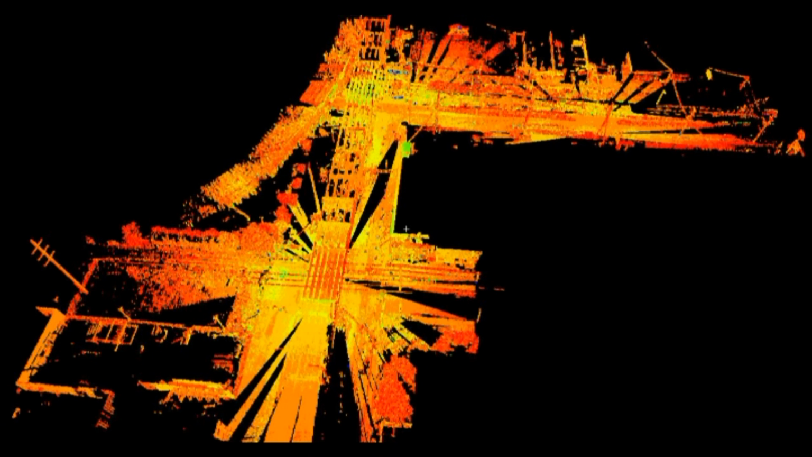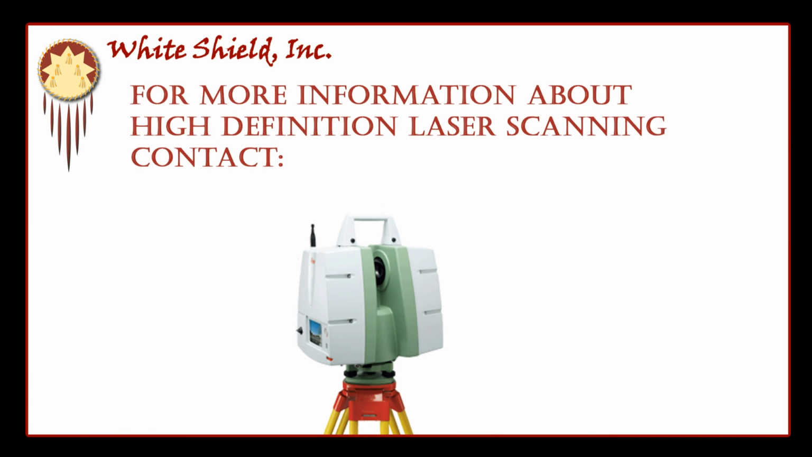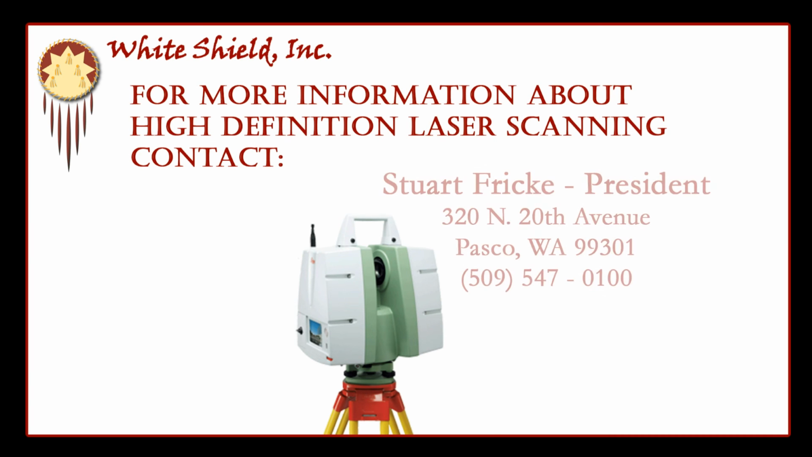With the inflow of 3D technologies in the design and construction professions, high-definition laser scanners are rapidly becoming the best tool for measurement and recording tasks on many job sites. Here at White Shield, we have adopted the latest in scanning technologies and software to perform virtually any measurement and modeling task for your project.